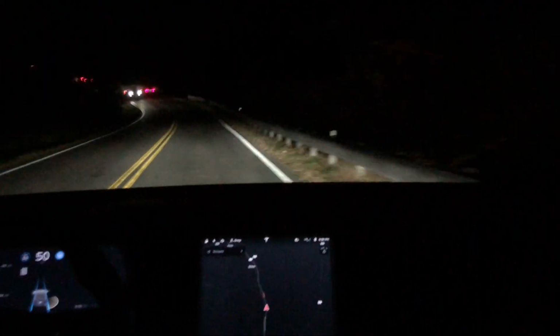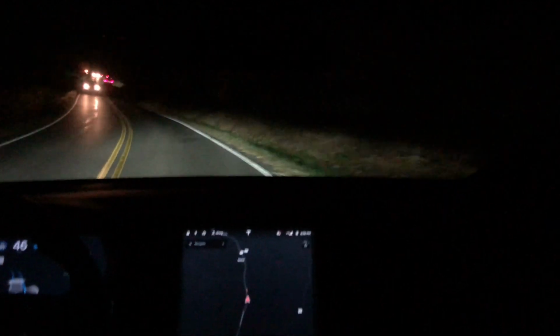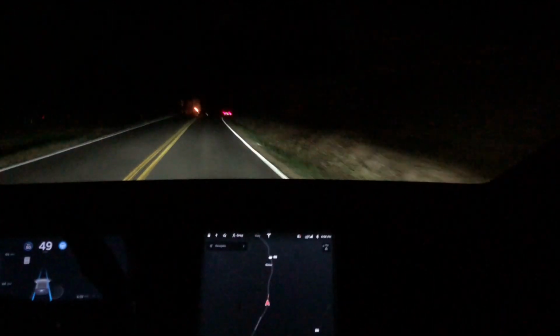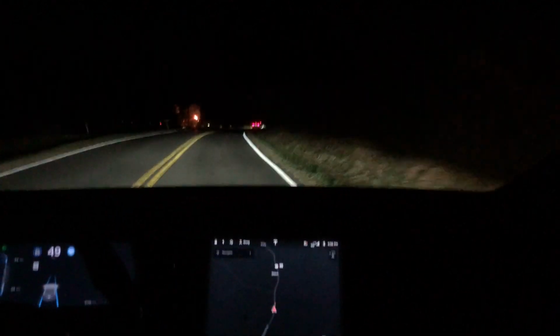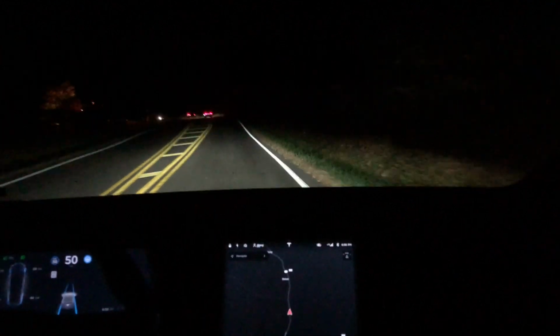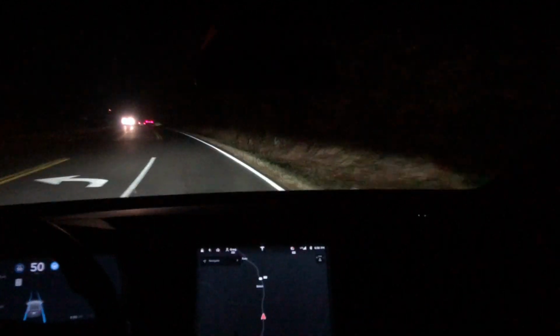Here it grabs the brakes a little bit hard coming around the corner. I'm not sure if it's detecting that truck. It normally slows down a little bit for this turn, but not quite so aggressively. I definitely noticed more phantom braking at night on the test loop than I had seen during the day. With that said, it wasn't quite as abrupt as it was with previous versions.